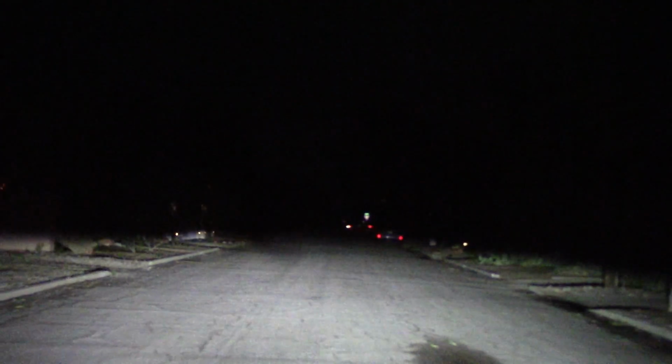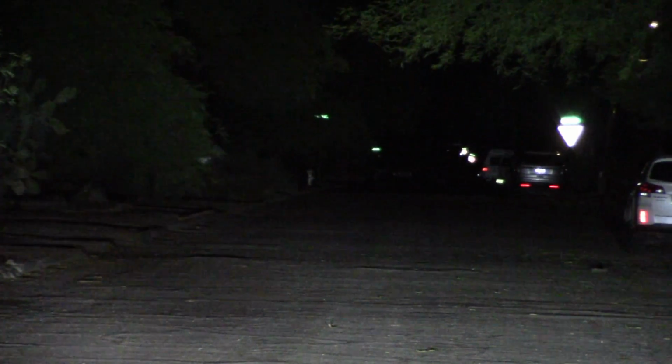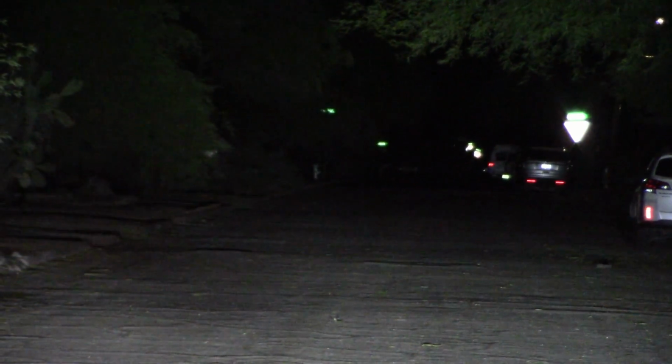I'm surprised these lights are doing so good considering the wet weather, which has a way of hampering the beams. Alright, reaches out to the yield sign, just barely, but the high beams goes down about half a mile.